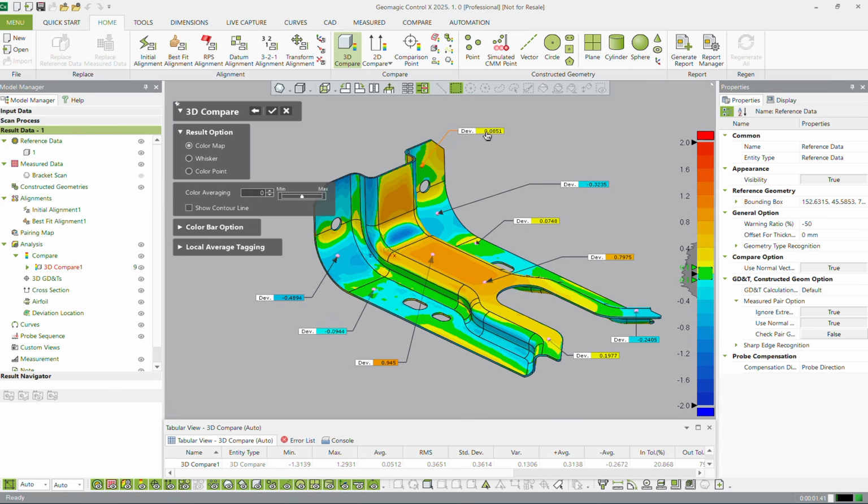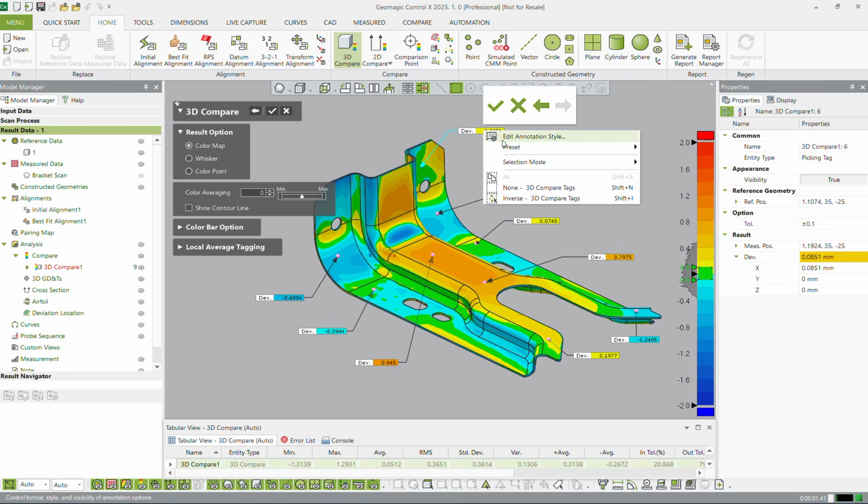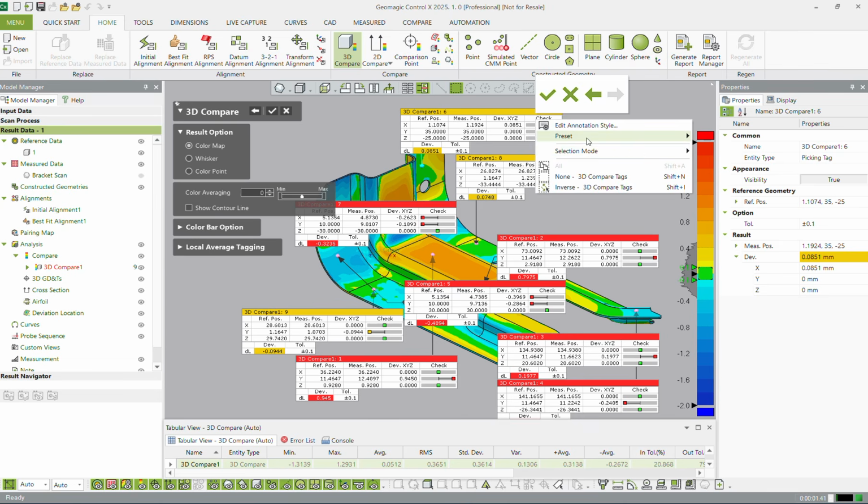And if I want to change how these callouts look, I can right click, change my preset, and I have basic. Or one that's really dramatic is the detailed, and it's going to give you the X, the Y, and the Z position, both reference and measured, and then where it falls, the deviation, the tolerance. It's going to give you a lot of information.